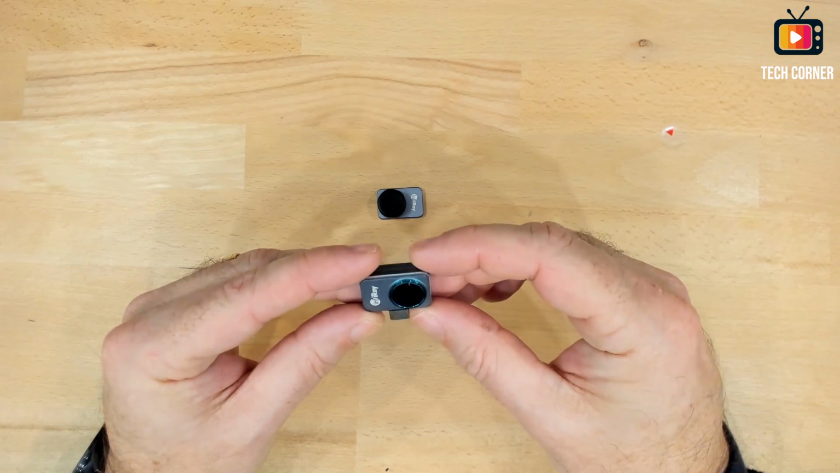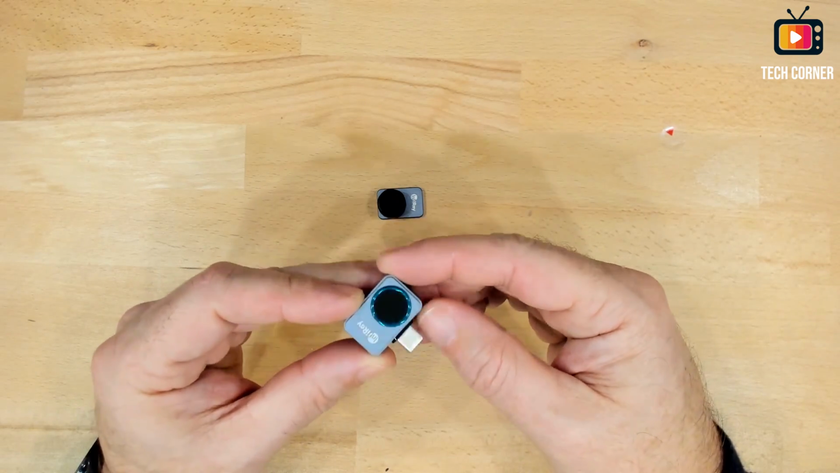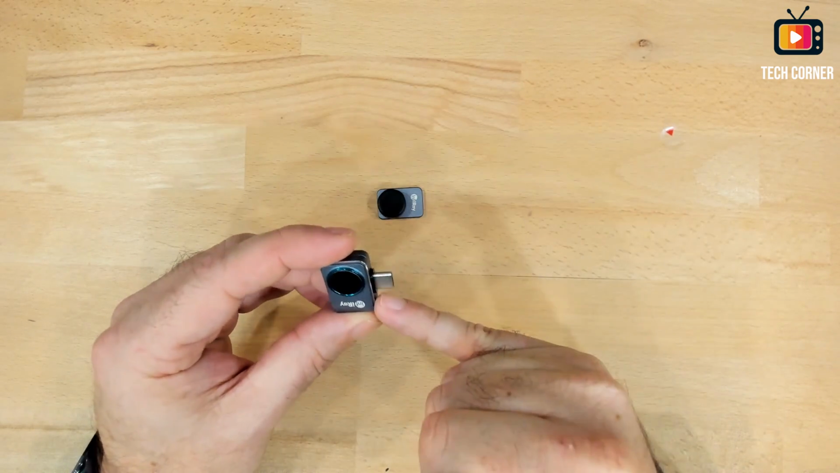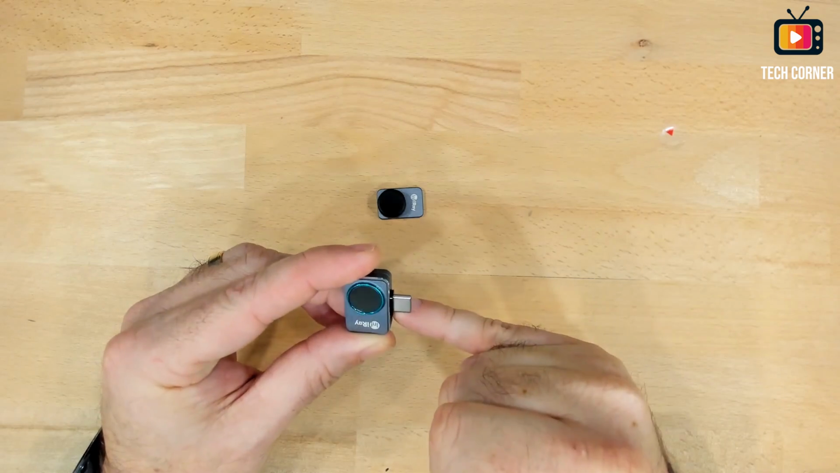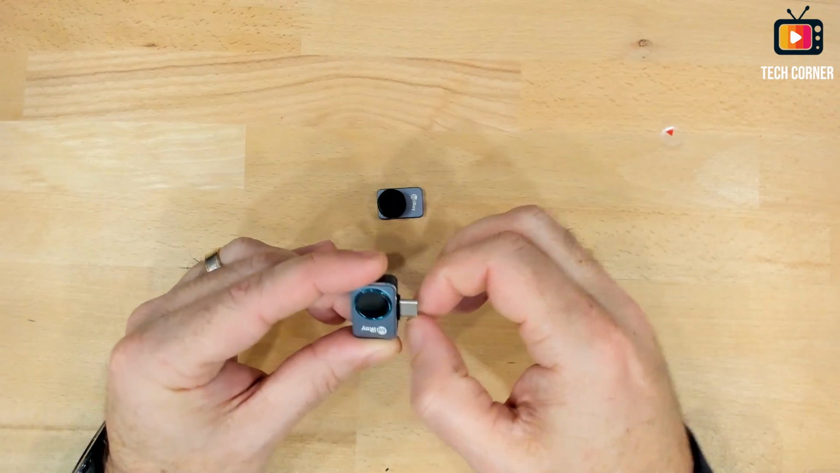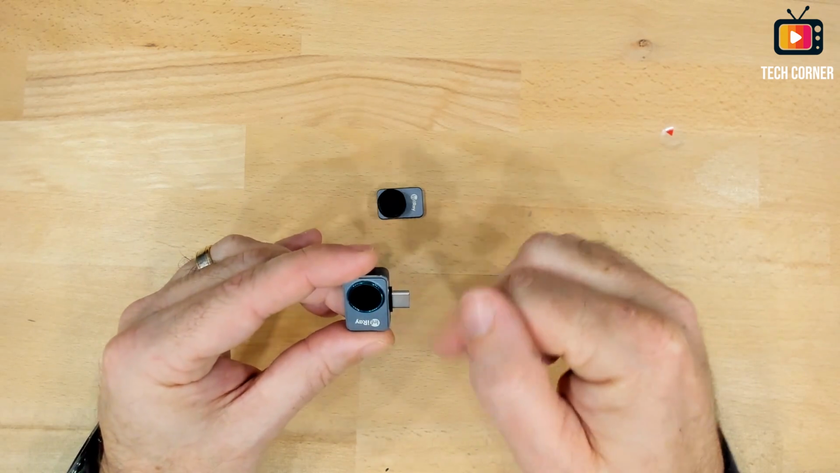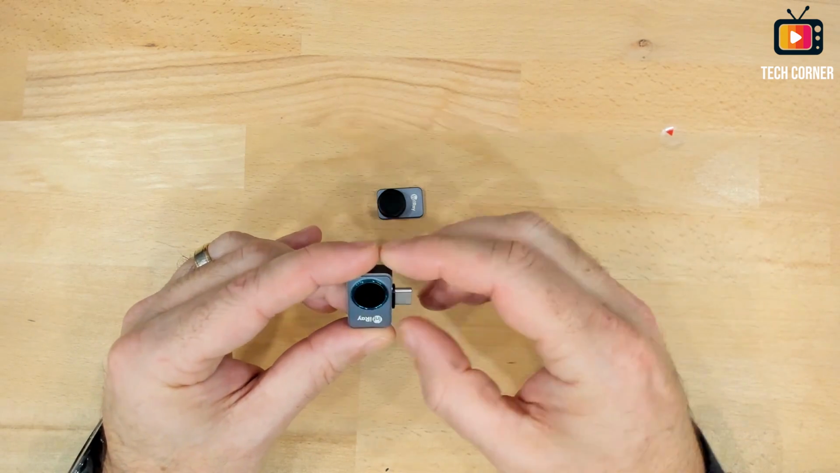In terms of first impressions, this is all metal. It has a little rubber or plastic washer, so you can have some height when connecting to a mobile with a protective case. Okay, not bad.